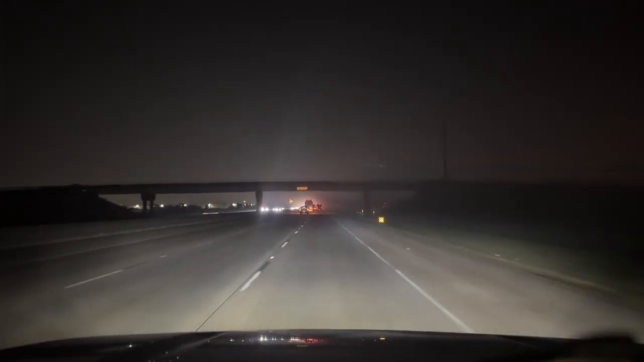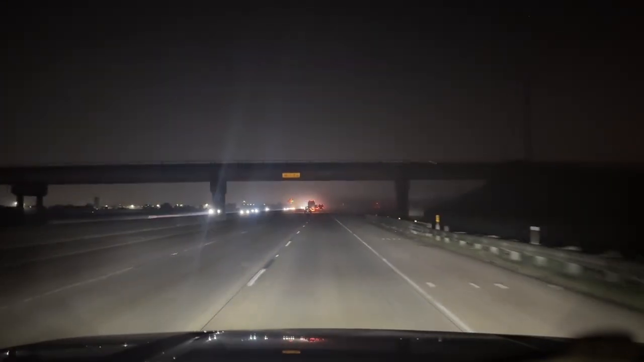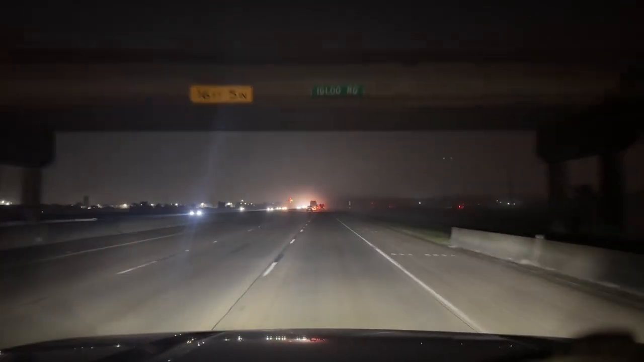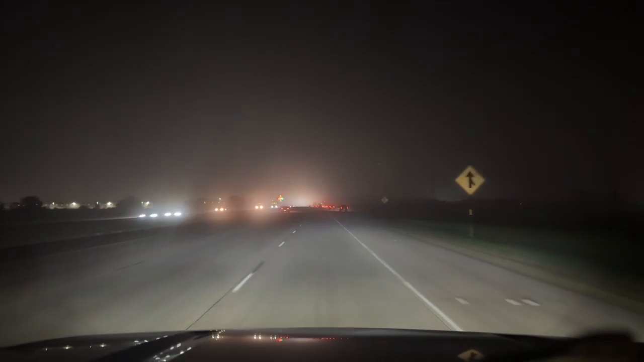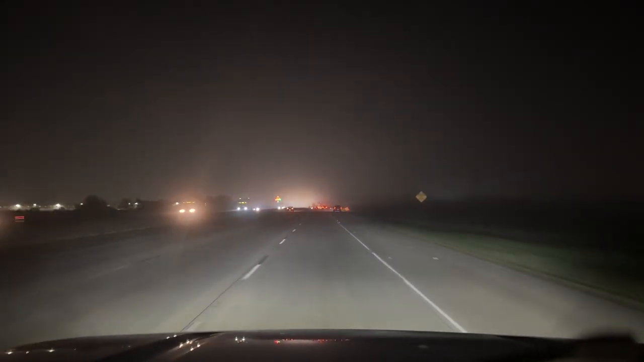I have a pin dropped on Google Maps on the other side of Houston on I-10, and to get to that point, all the way across that city, I still have 64 miles to go. And I haven't even gotten into the city yet.